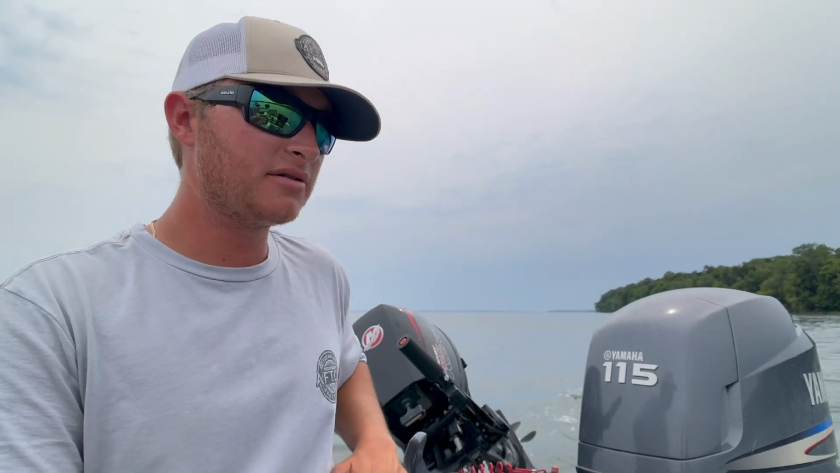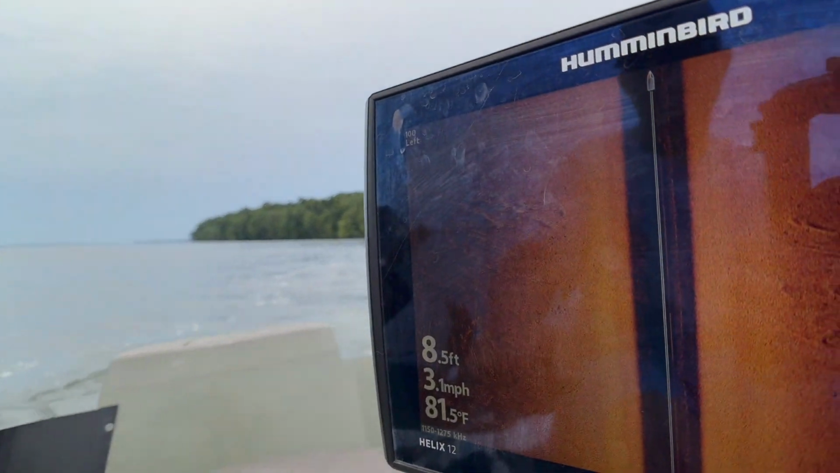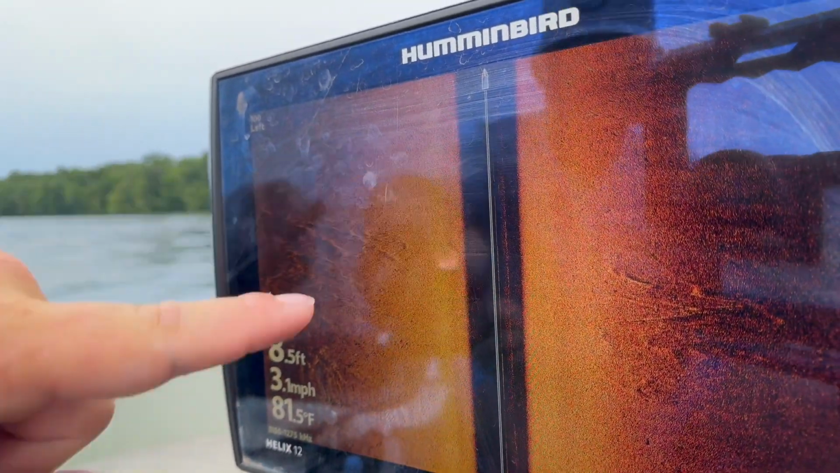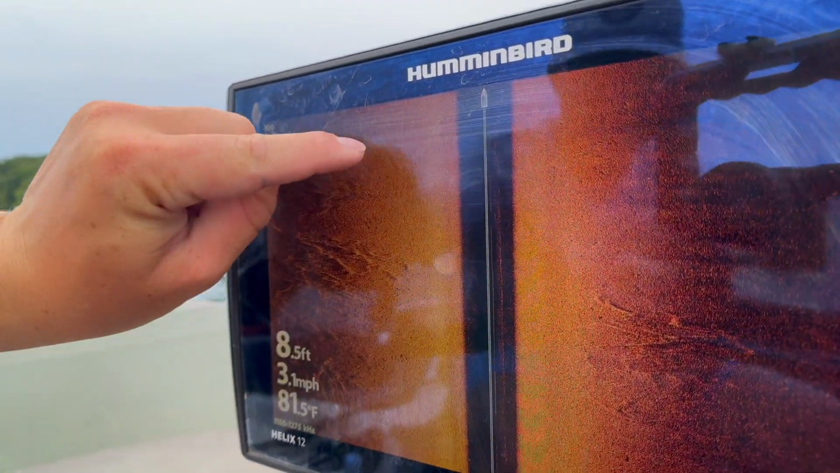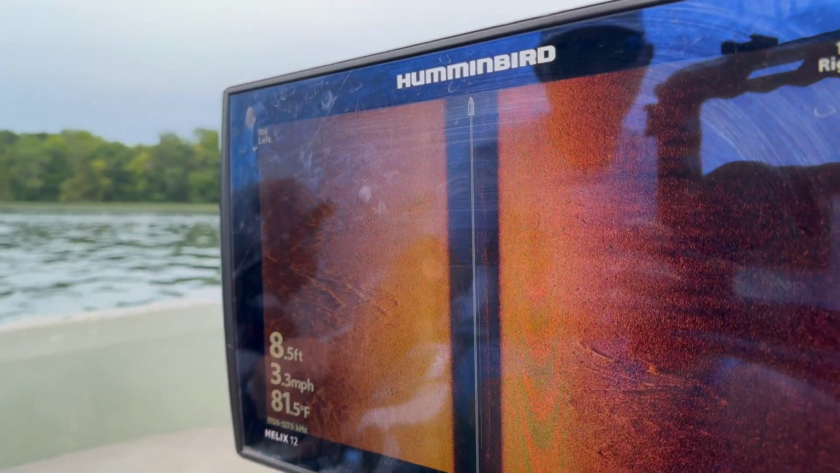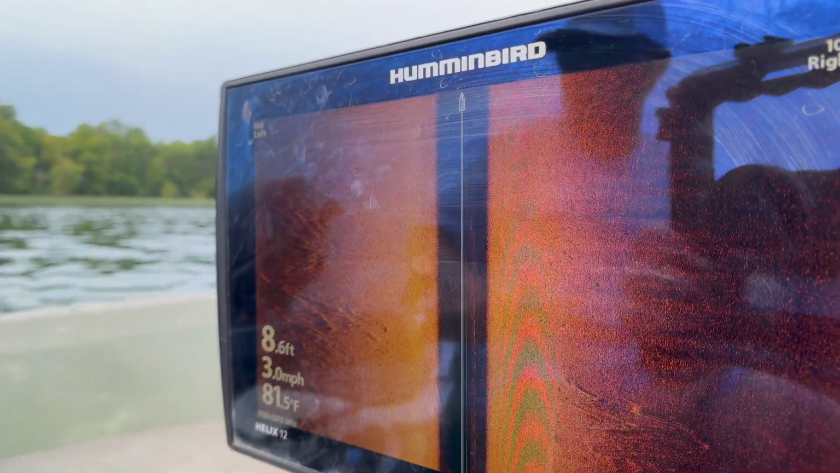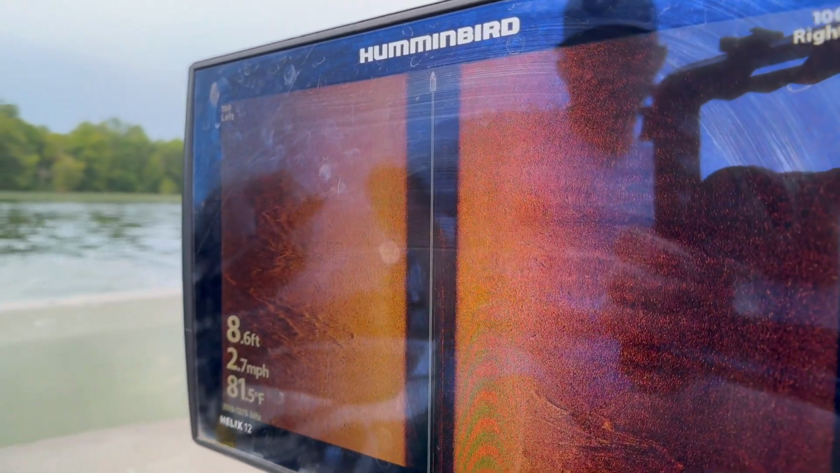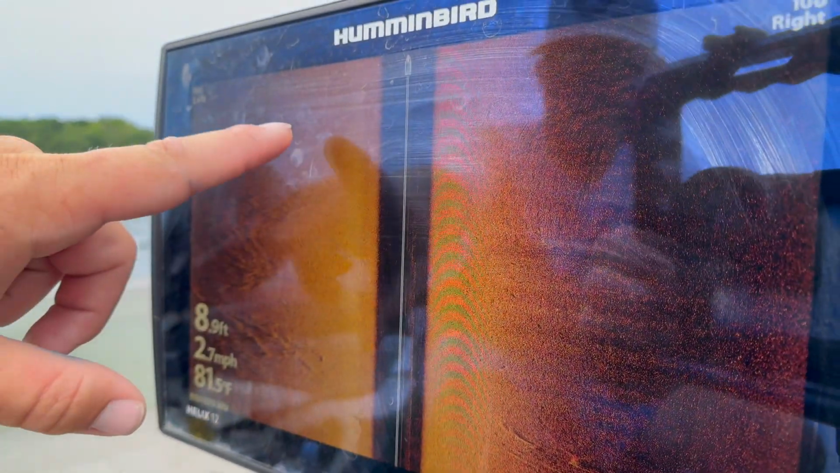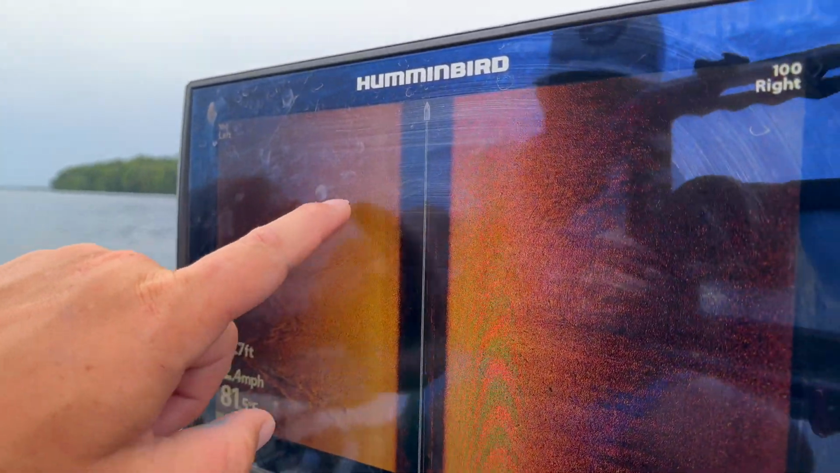So I'll show you that. If you watch, see how this is clear right here? And then that looks like there's lines. It's really hard to see actually, but a little bit of lines going back and forth. That's me turning, and the transducer is picking up the same object over. I just turned hard left, and there it shows up on the right-hand screen. Now I'm turning hard left. See how you start getting lines in here? These are dots. Now you're getting lines.